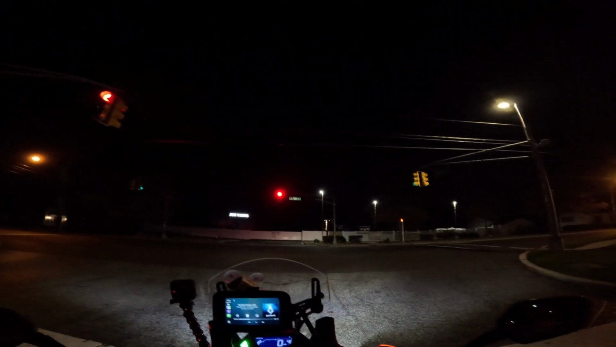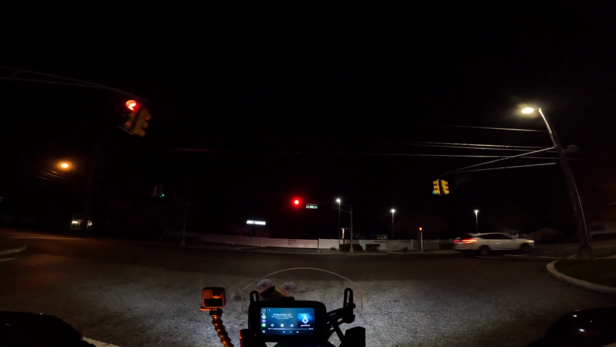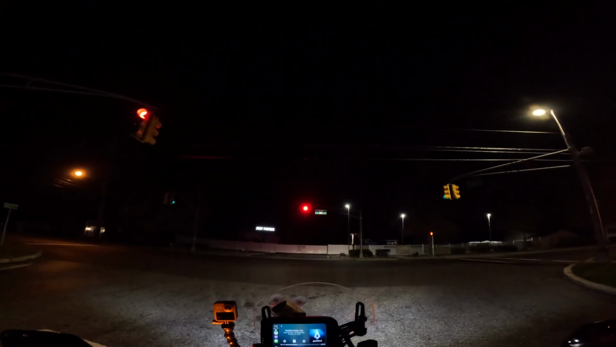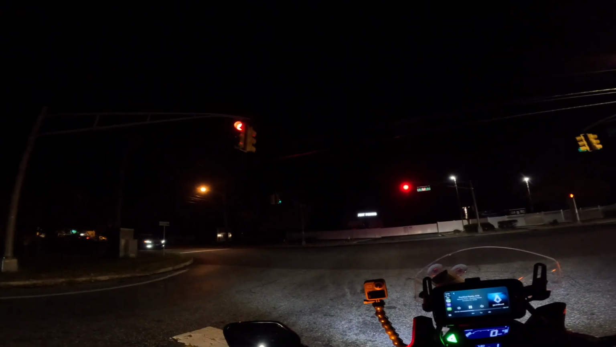I feel a little discombobulated because it's weird being on the bike at night. Got my Garmin device on really just to see. I was checking the battery on it and it's low, so I plugged it in, so it's charging as well. And I did fix my fog lights. I think, fingers crossed, they stay on.